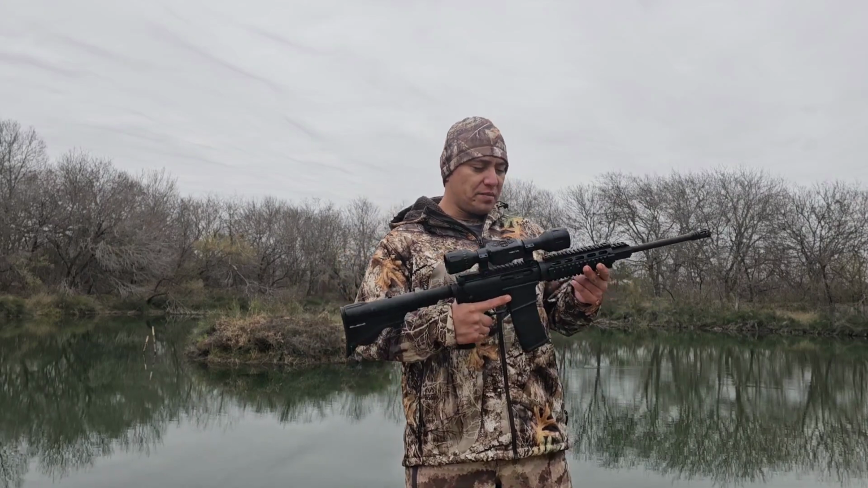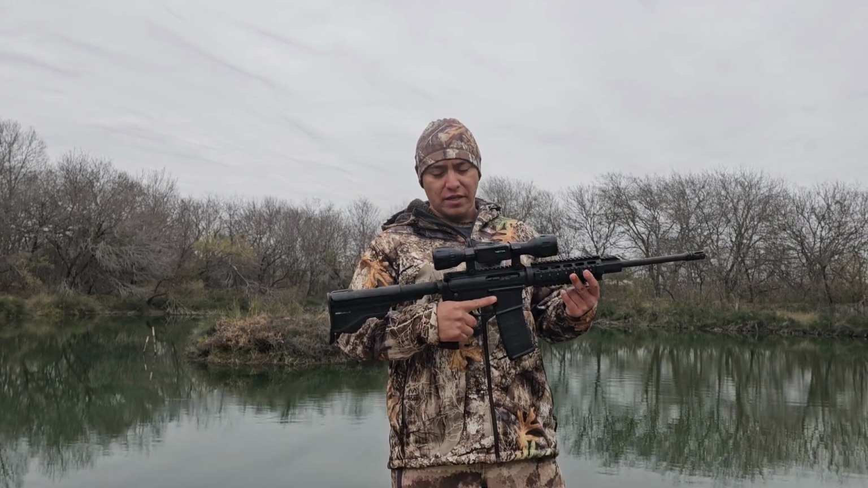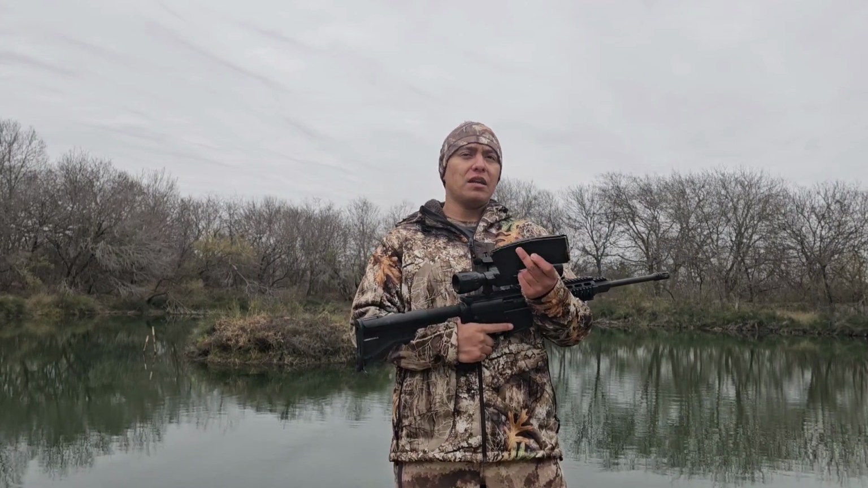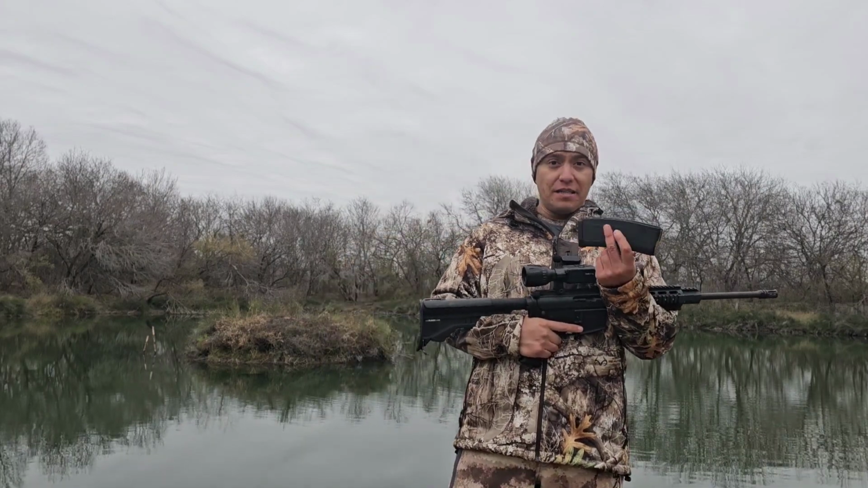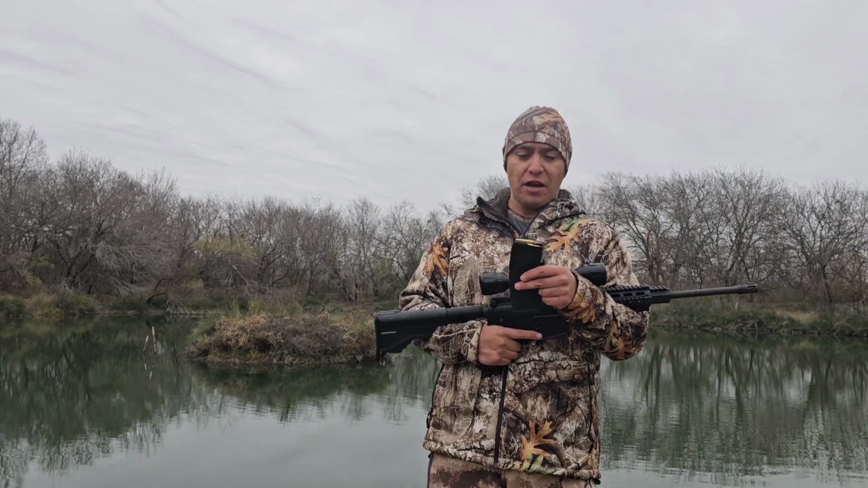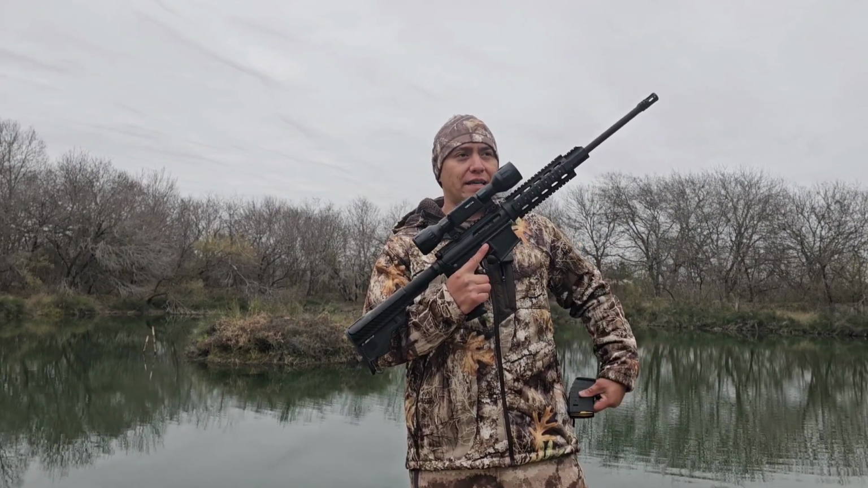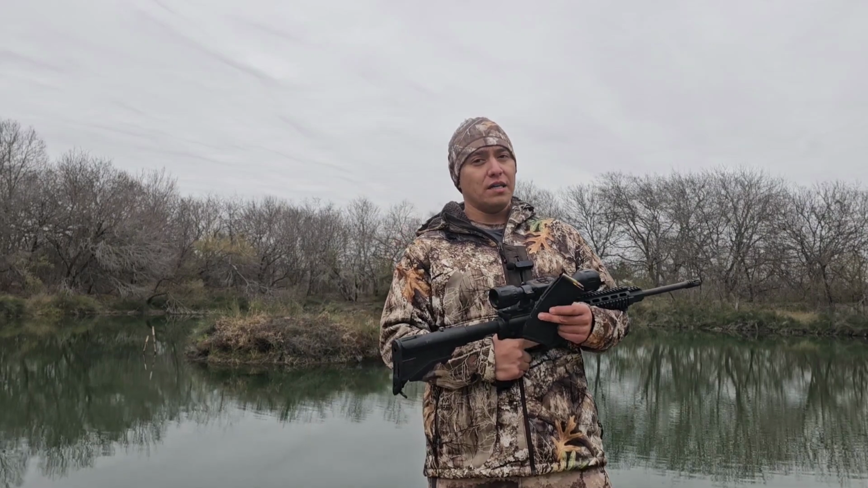Now to quickly talk a little bit about the AR itself. This is an AR-15 223. I do use 20 round mags in here. Again, a lot of you guys asked what kind of setup. So I usually have quite a bit of these already stacked up with some ammo in there, some rounds. I usually keep 3 on me. I keep 1 in here, 1 in my pocket, and 1 in my jacket. That's usually how I will go out and hog hunt.